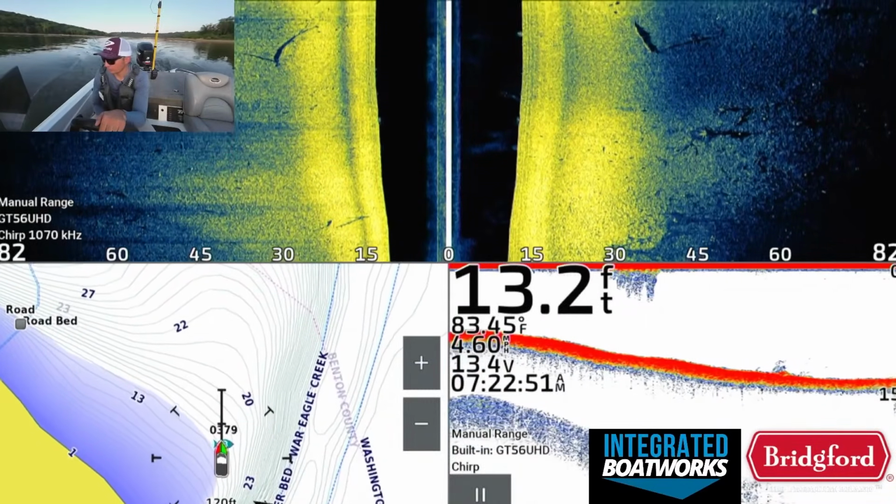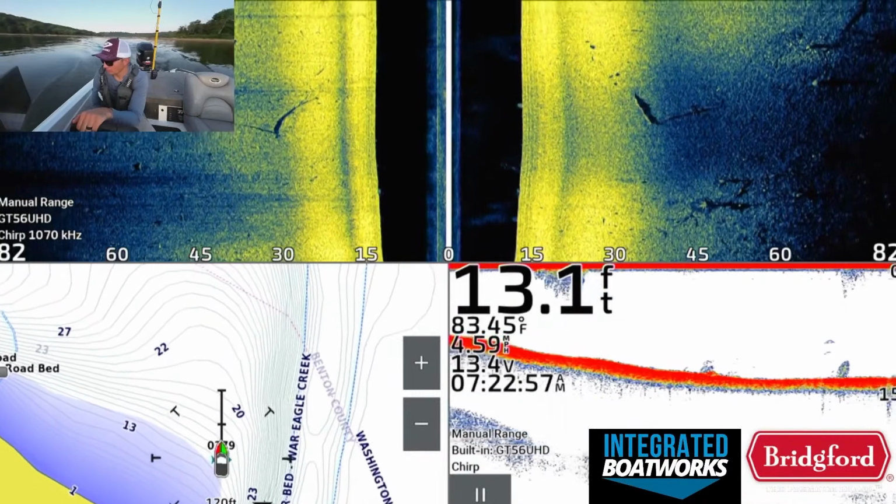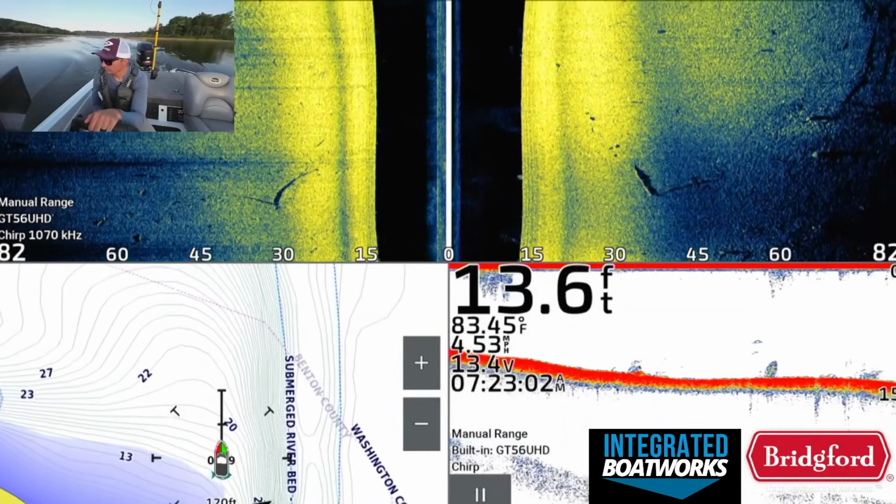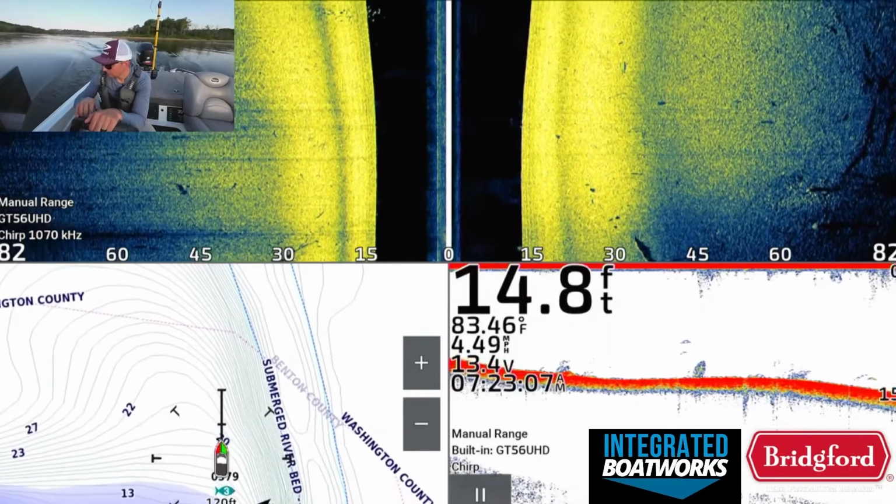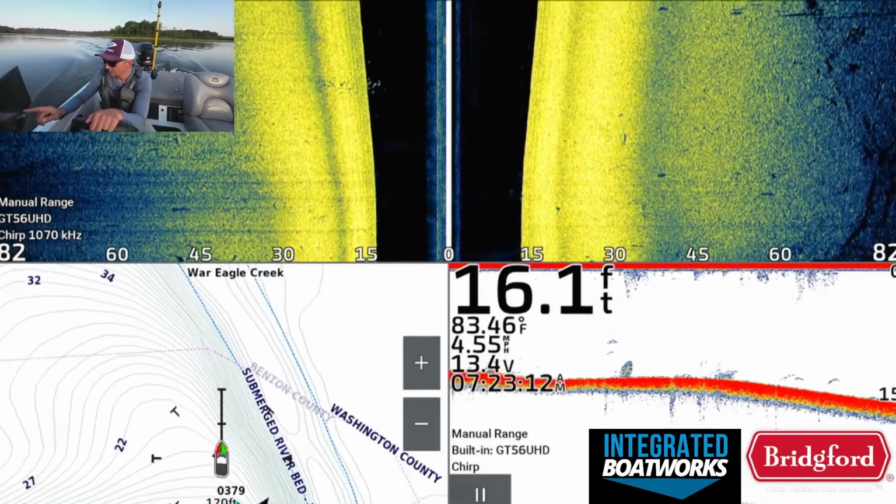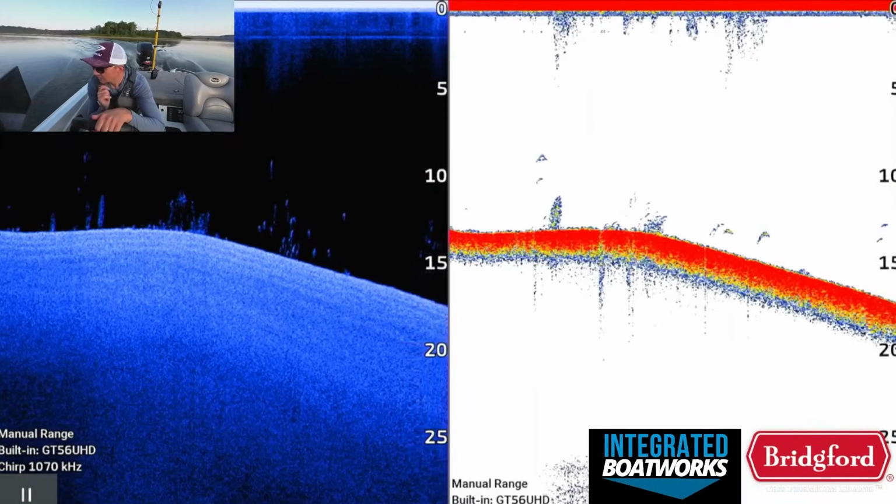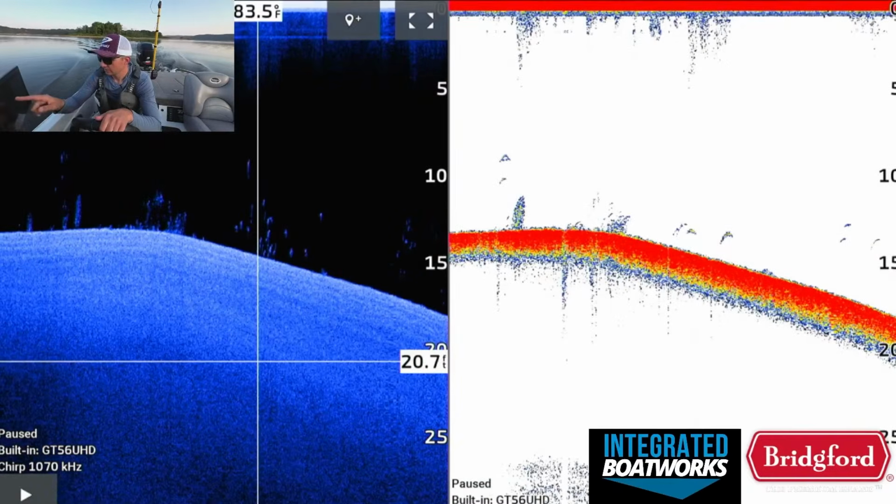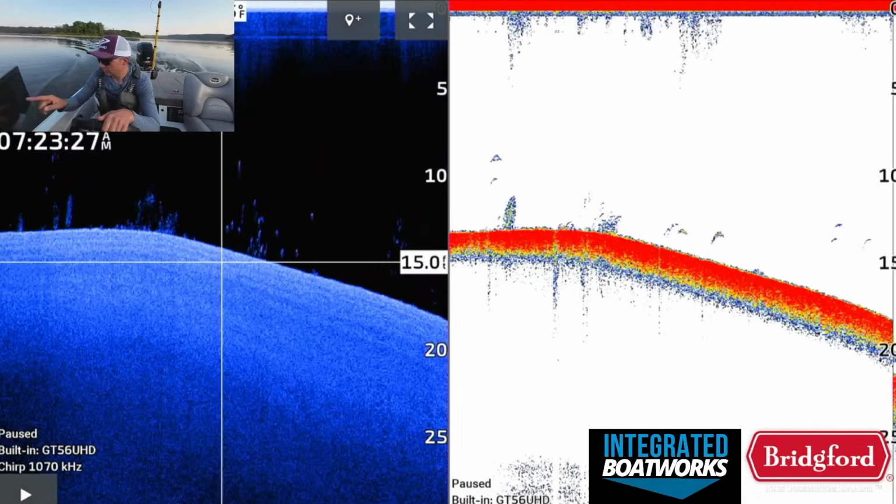If they're still here. If they've moved, that just tells me that we're dealing with roaming fish and we don't even need to mess with them. So as you can see, that school is still kind of there-ish, but these fish are definitely roaming. It's not exactly where we graphed them, but they are there, and that's that school. You can see them pretty clearly on the 2D. And this right here is that school on down imaging.